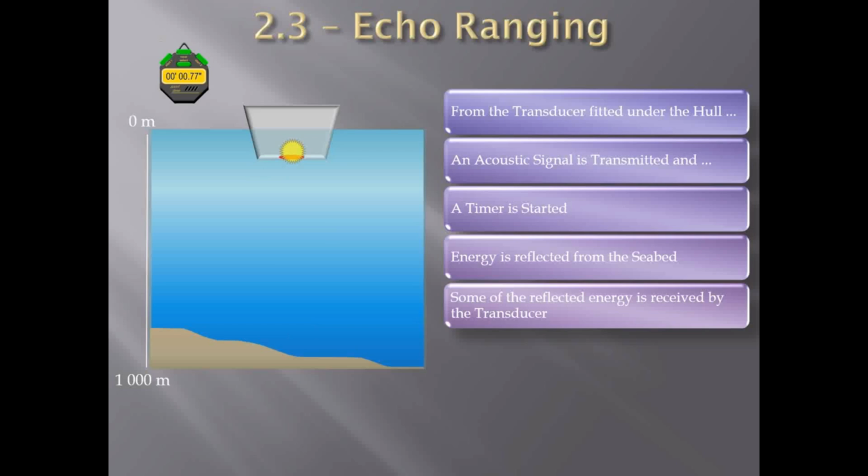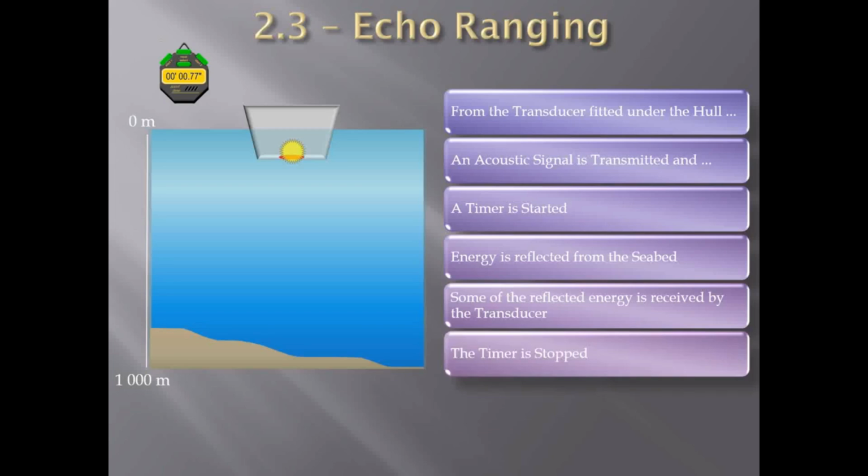The transmitter and receiver are called transducers because they convert energy into another form. The transmitter converts an electrical signal into an acoustical pulse and the receiver converts an acoustical pulse into an electrical signal.